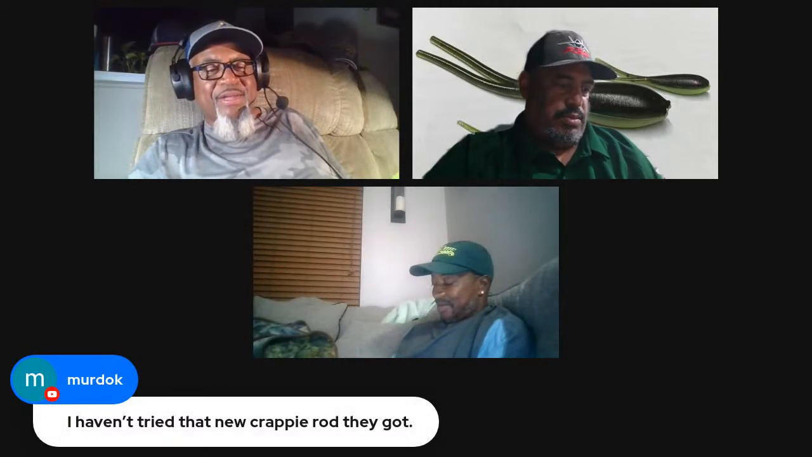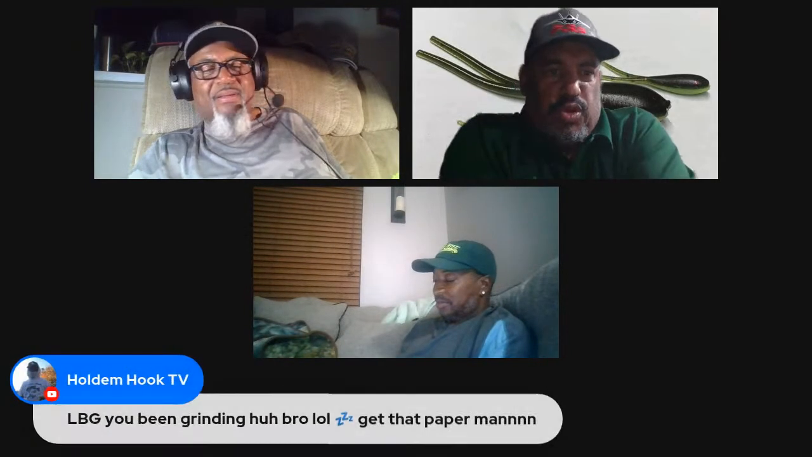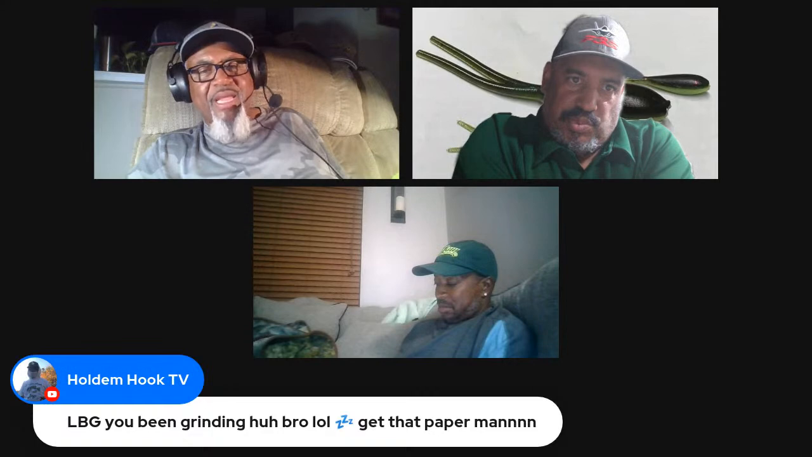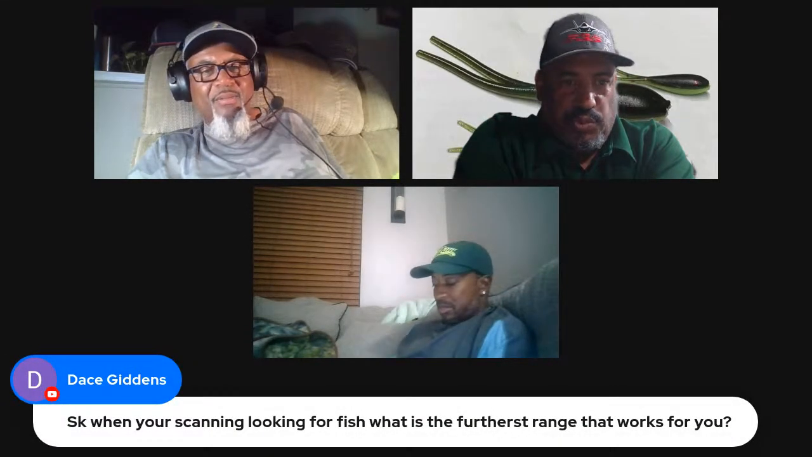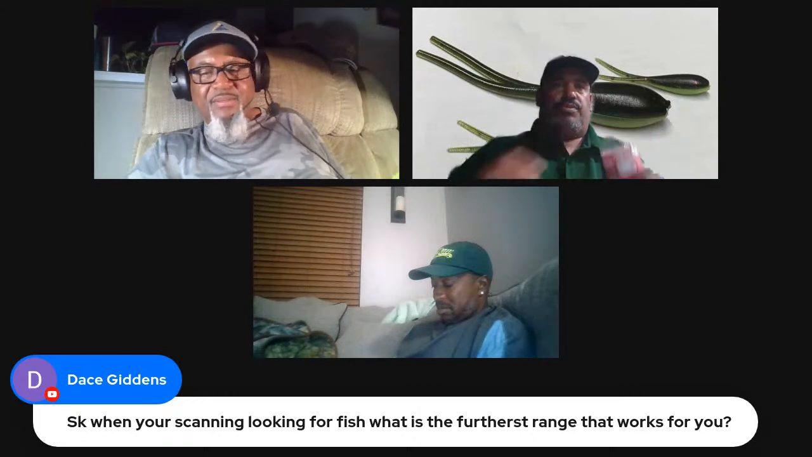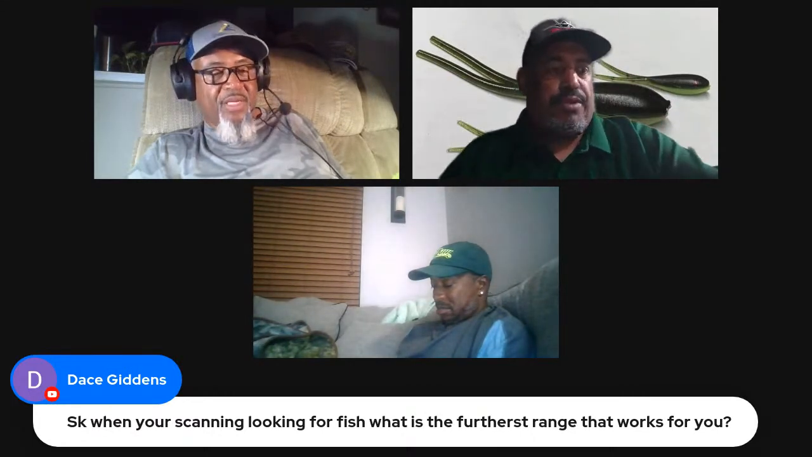Murdoch says I hadn't tried that new crappie rod yet. I haven't either. It's pretty expensive. Whose new crappie rod? Denali. Okay, that's the bass tank crappie rod or whatever it is. I can't say anything bad about it because I've never used it, but that price difference makes it unattractive to me. Right.